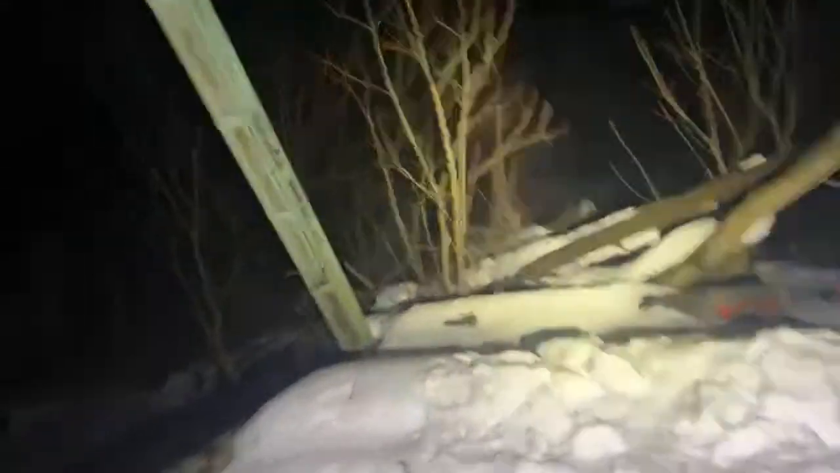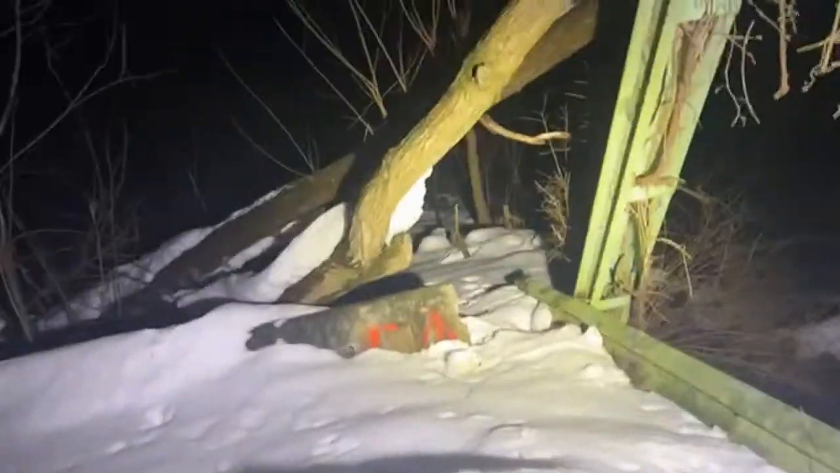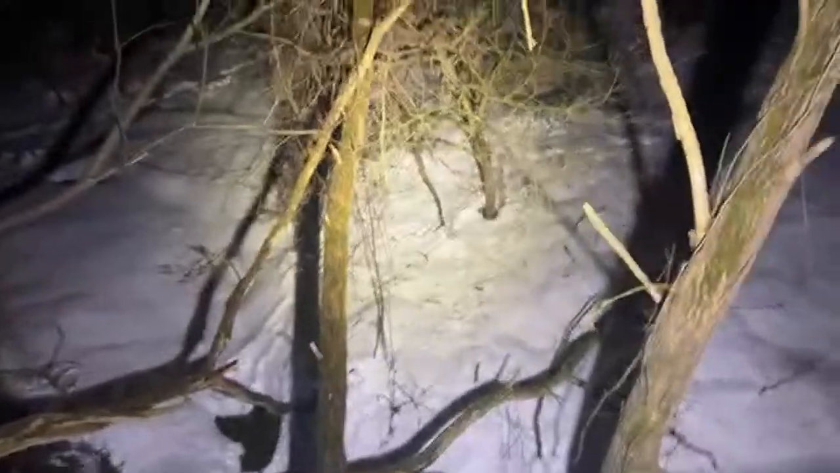And I have 2 thermal signatures on top of the ridge, right on top of it. And this is bad. Like, I gotta get out of the smell of this. This natural gas thing is gonna like choke me. Okay. I'm like right over the edge here.